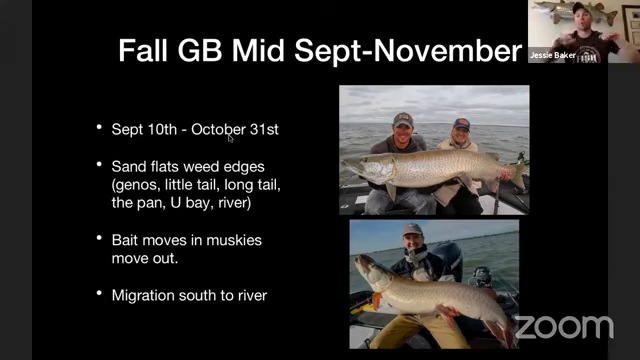So now that we've got water that's exceeded its banks, we might actually, hopefully, see a little bit of natural reproduction. Like I say, it'll never be enough to sustain the bay. We'll always have to stock it. But that's what I'm hoping for with the high water.